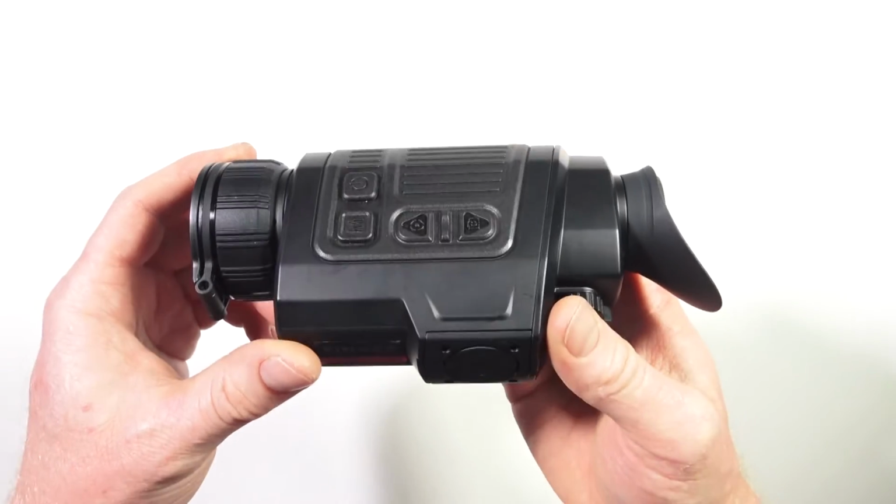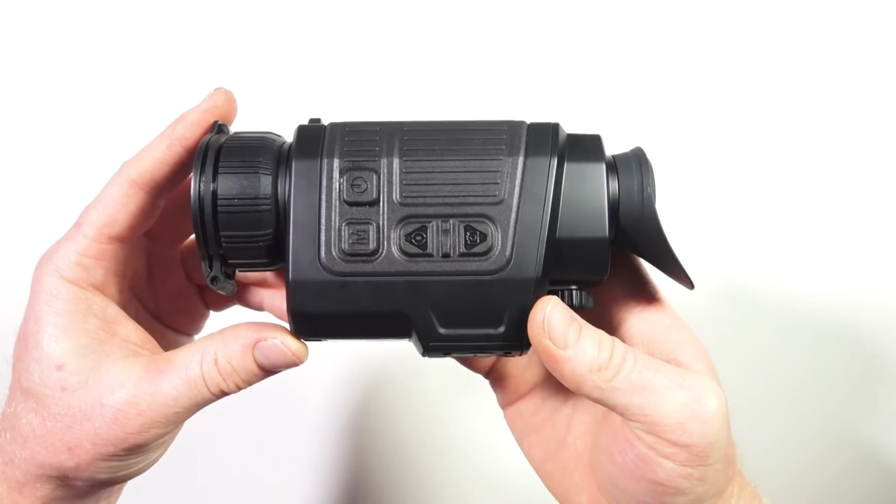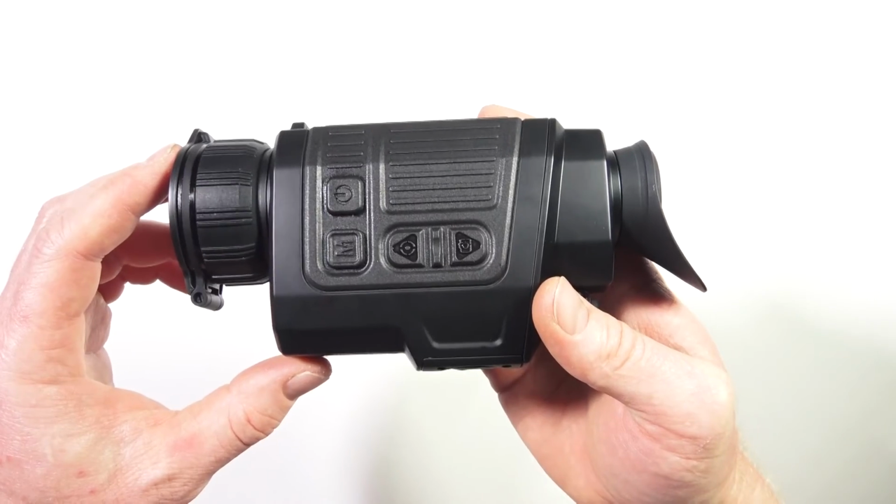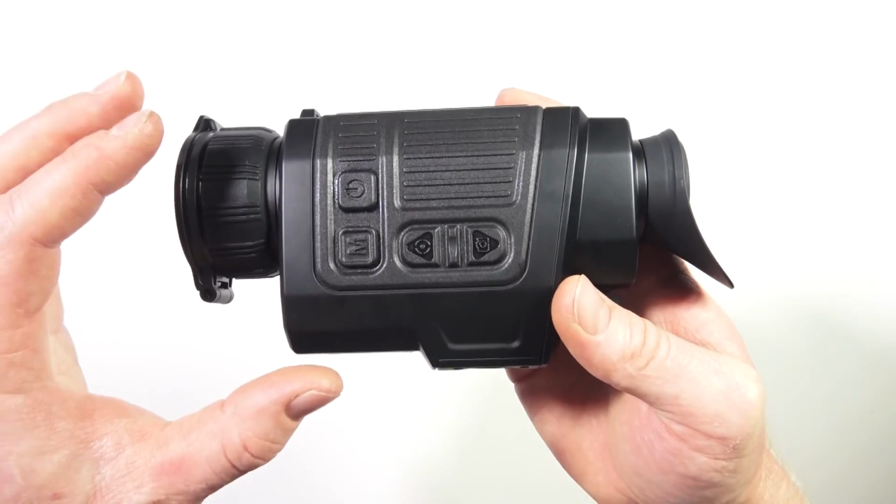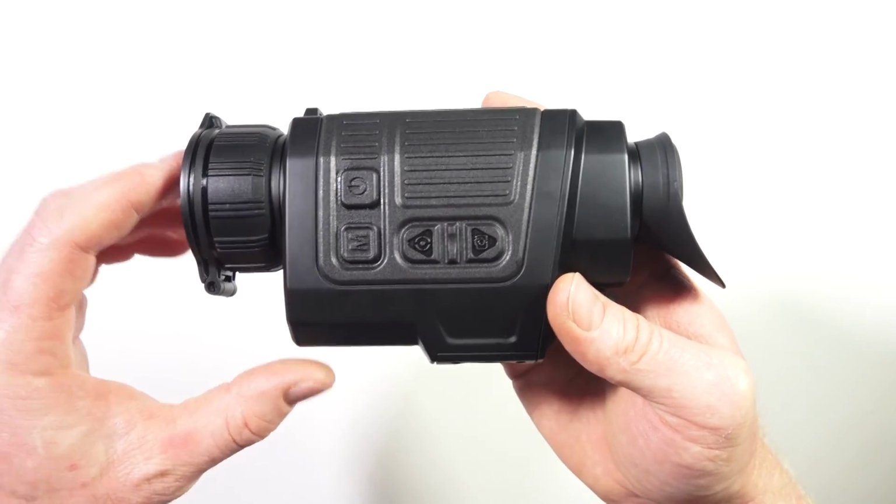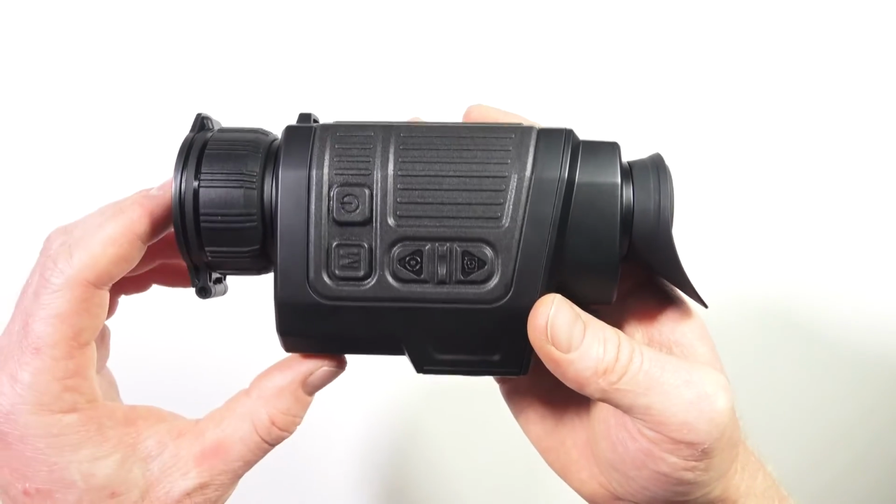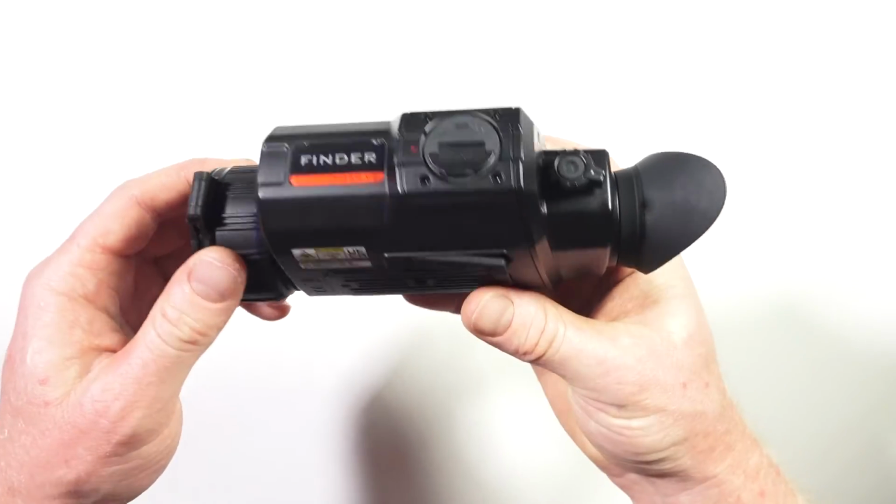I don't usually say too much about my personal preferences on the thermals that I review, but this one in particular, I feel like it's a good all-rounder. It may not necessarily be the best in a particular situation, but it's going to do a good job remote mounted, good job by hand. It has a wide field of view, so it's practical for most people's uses. It's not too zoomed in and it's not too zoomed out. It sits in a middle ground, which most people will be happy with and get a lot of versatility out of.